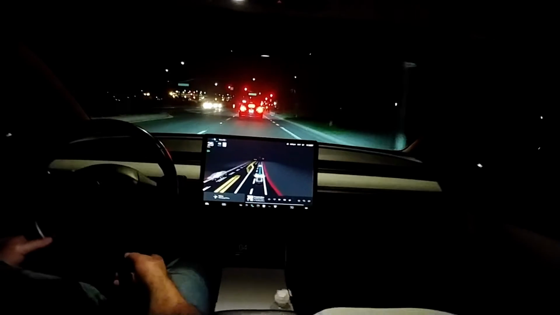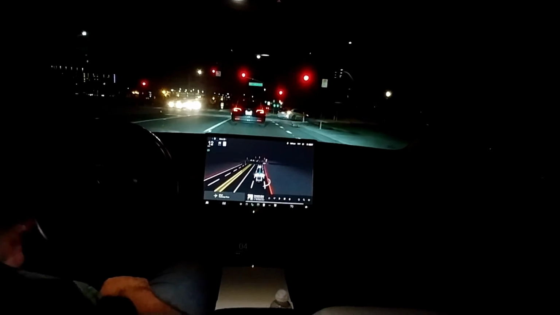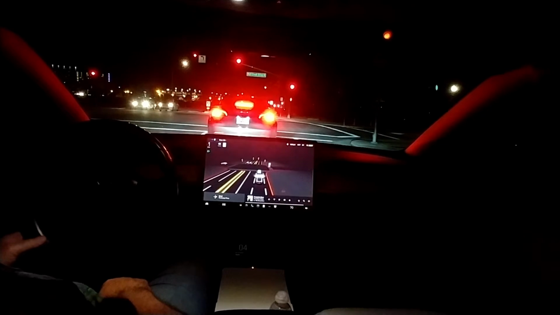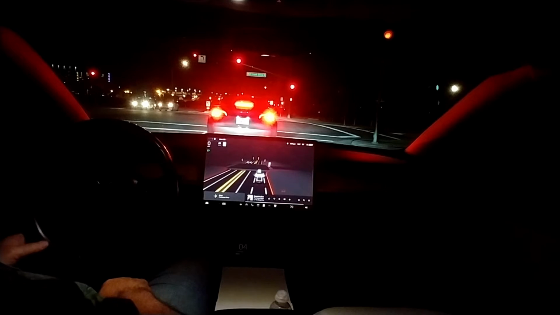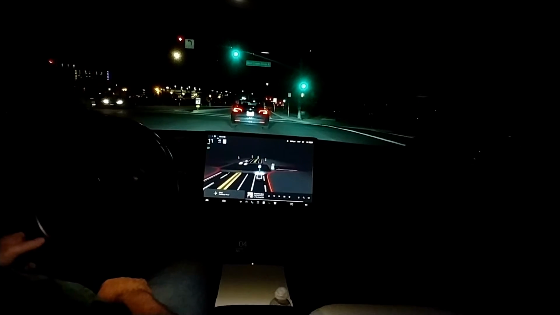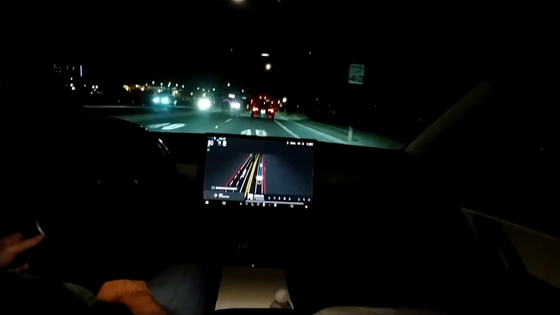But yeah, beta is braking smoothly. It's accelerating nice, and for the most part it's been doing really good. I took 2 drives earlier today, and they were both intervention free. I did not have to take over on either one of them, and that included some pretty busy traffic, an unprotected left turn, and other challenges. But this is the first time I'm going out at night with it, and I'm kind of anxious to see how it performs. It's already made one pretty serious error back there in my neighborhood, and let's see how it does from here.